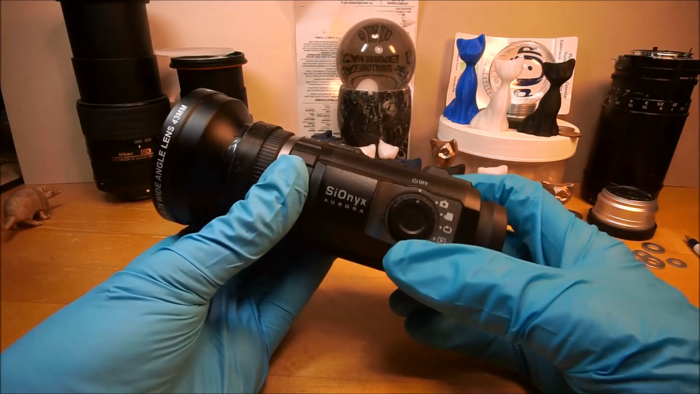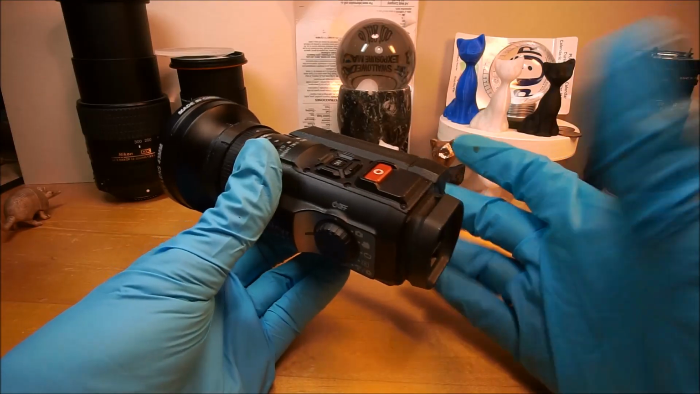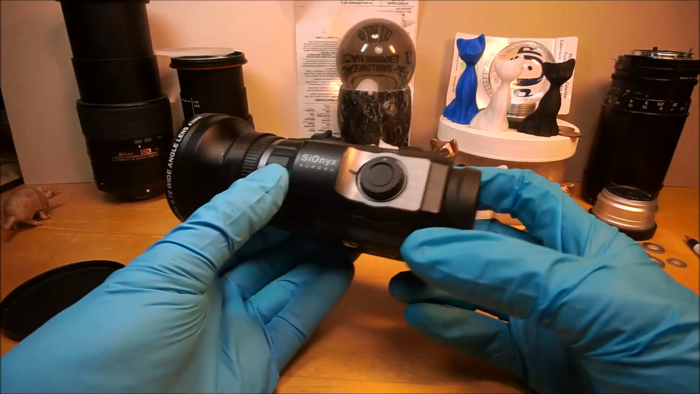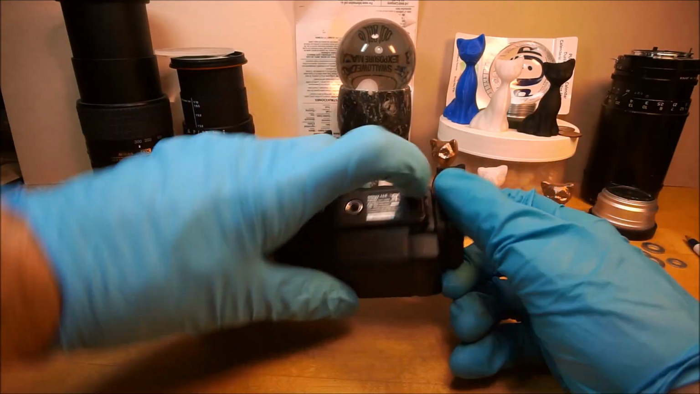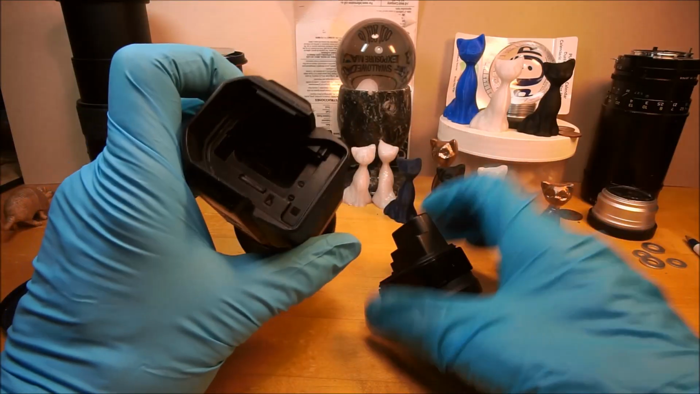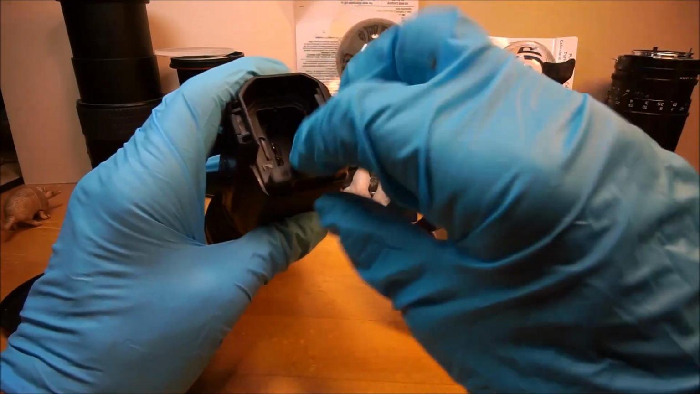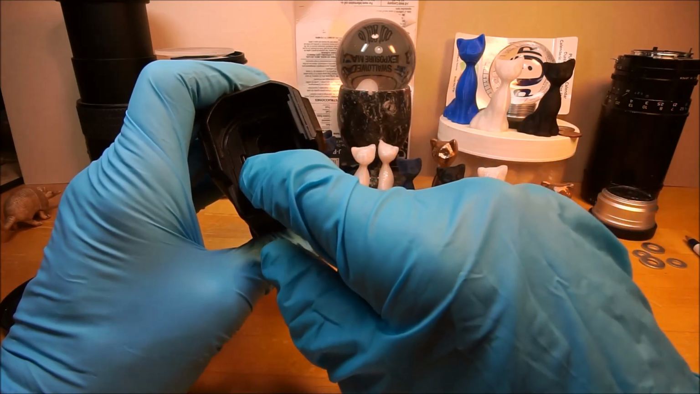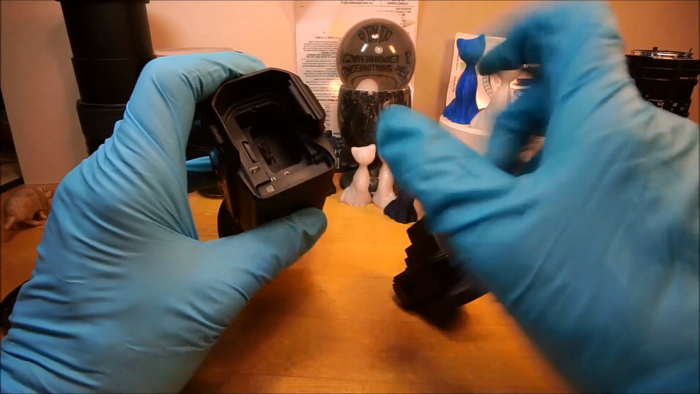It's supposed to be waterproof and shockproof, so you can mount it on a gun and do night hunting, I guess. I'll take this off, show you real quick. This is annoying. All right, that's the viewfinder. It takes a Fuji battery, although I have a cheap knockoff battery. It takes a micro SD card. I have a 64 gigabyte in there.